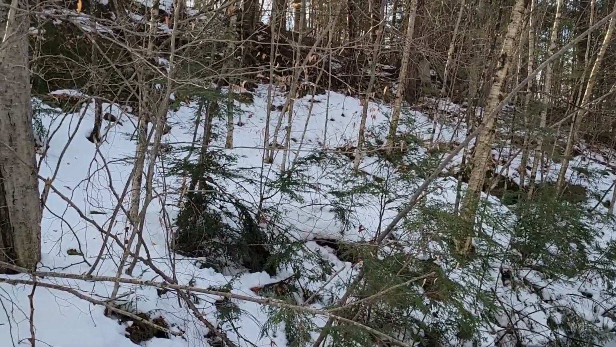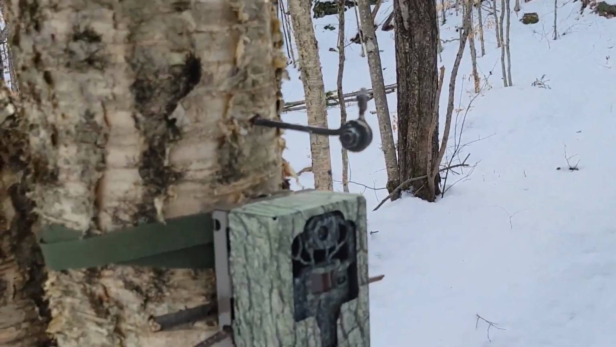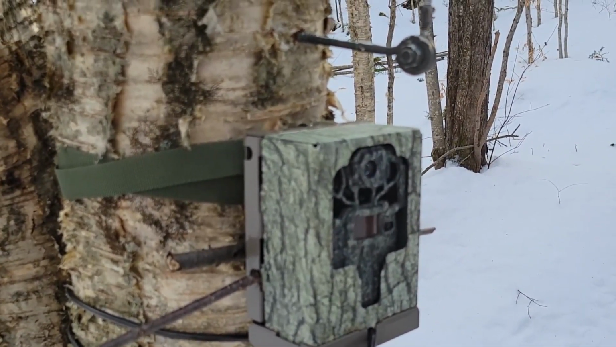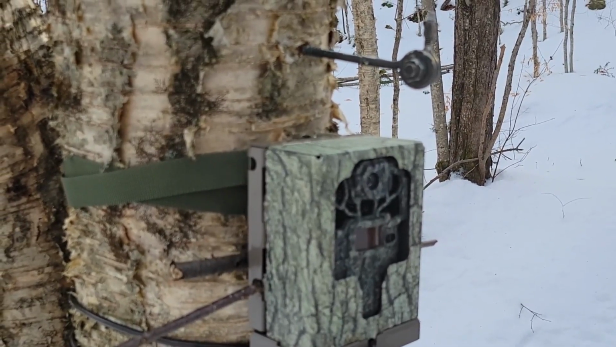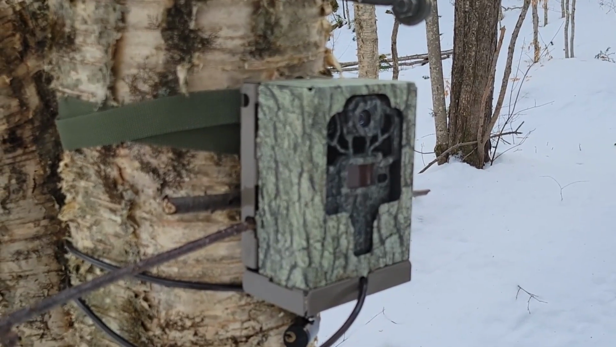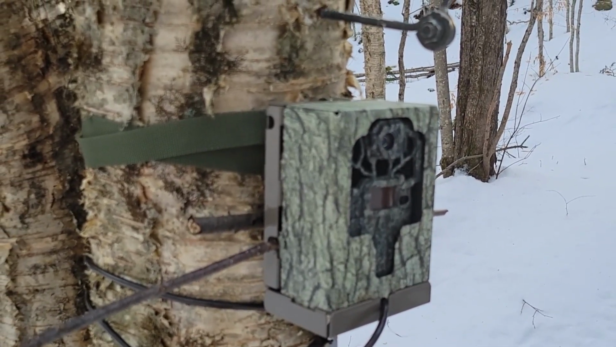That just happened. And I'm about to check on the Browning, oh man, I'm forgetting the names. They have so many names. Spec Ops Elite HP5 trail camera.